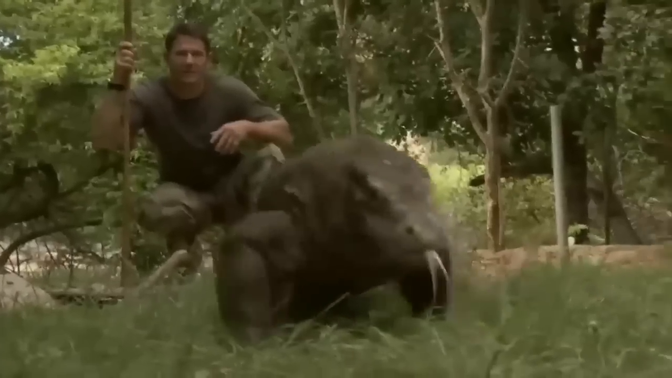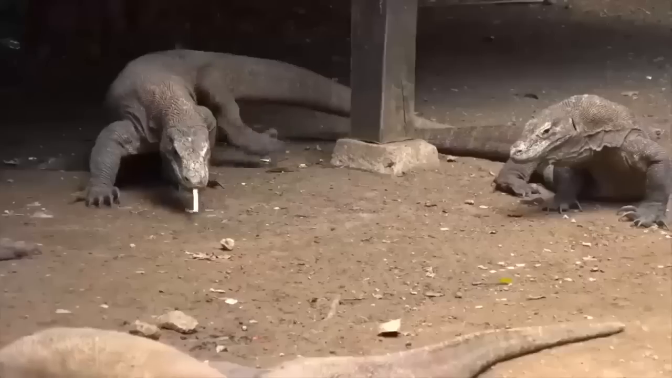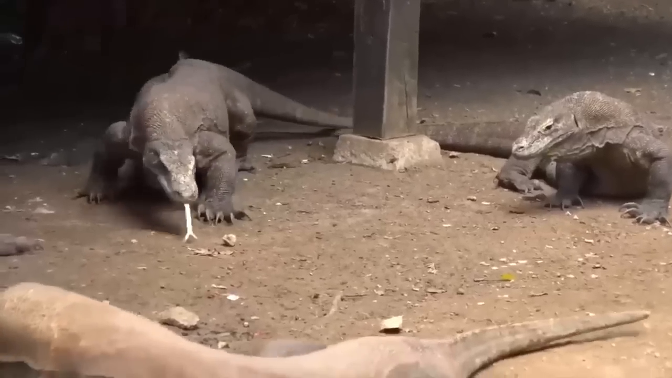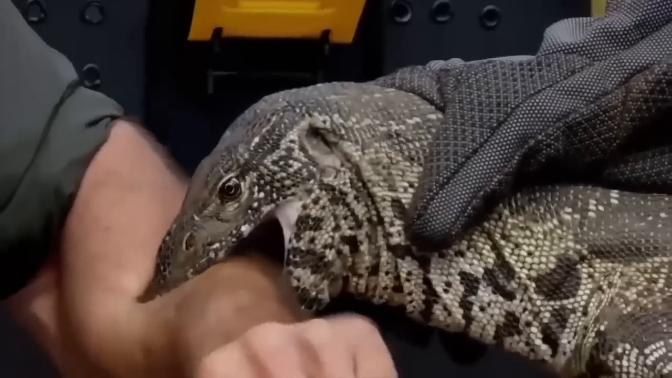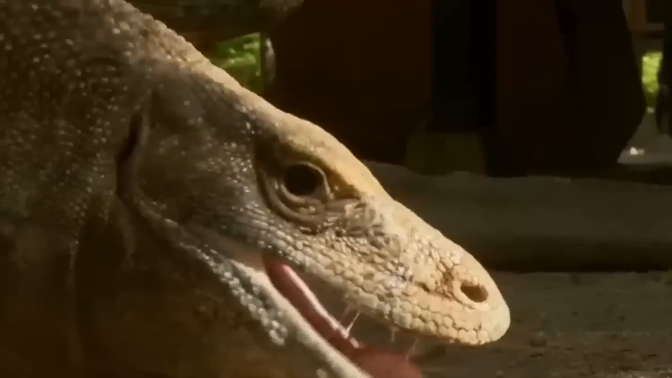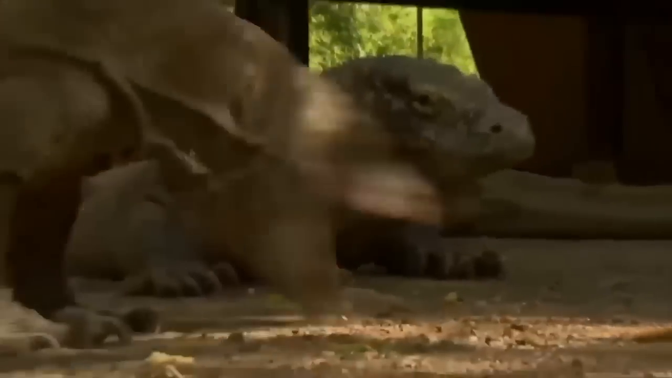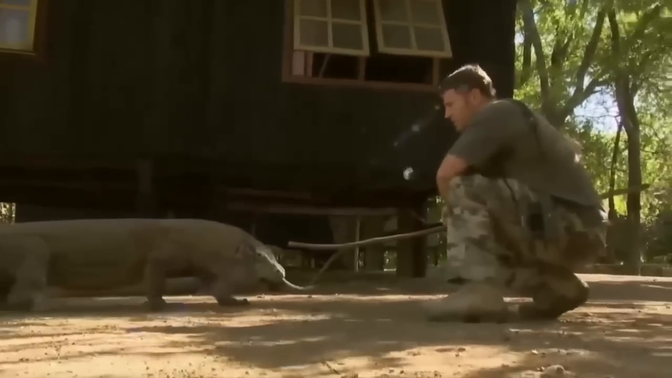The giant lizard that's basically a real-life dragon. These guys are massive. They're the largest living lizards in the world, and their venomous saliva is no joke. If they bite you, you can end up paralyzed or even dead. And let's not forget about those sharp claws and teeth. They're fierce predators that don't mess around. In fact, they've been known to attack and even kill humans who get too close.